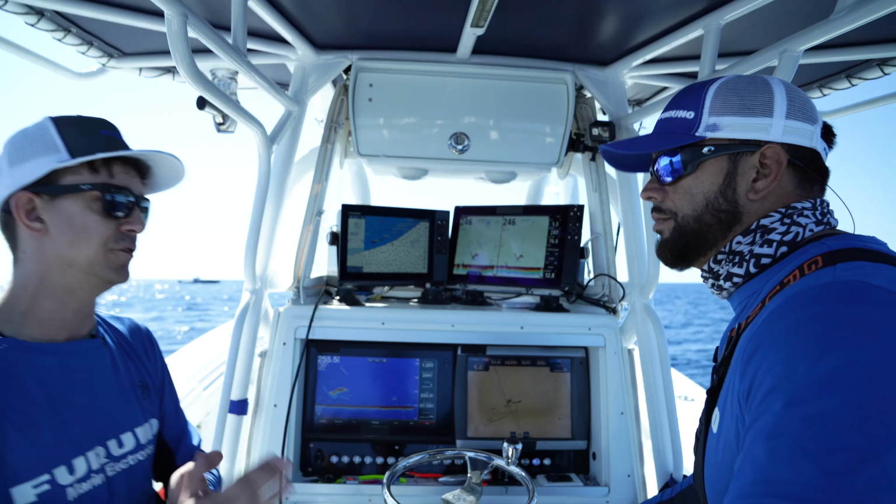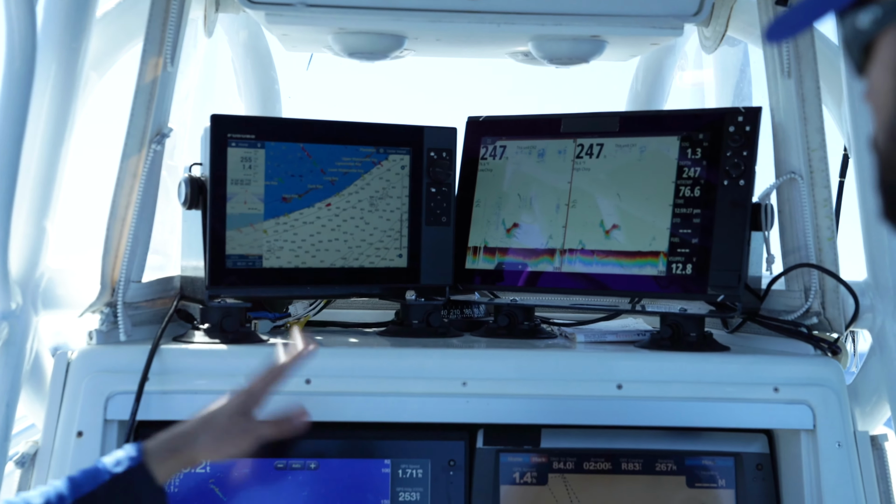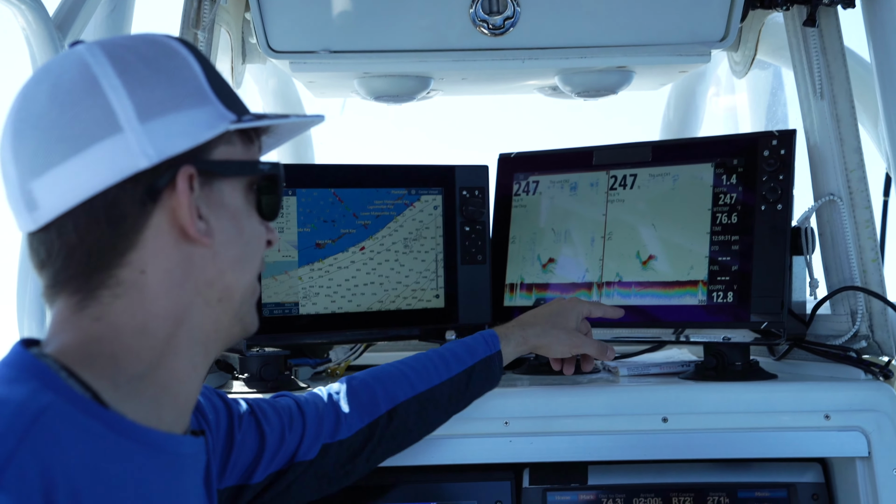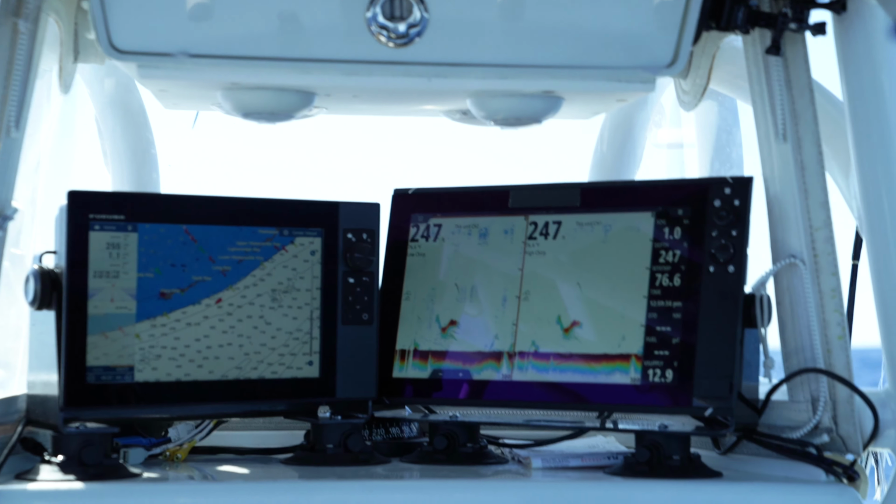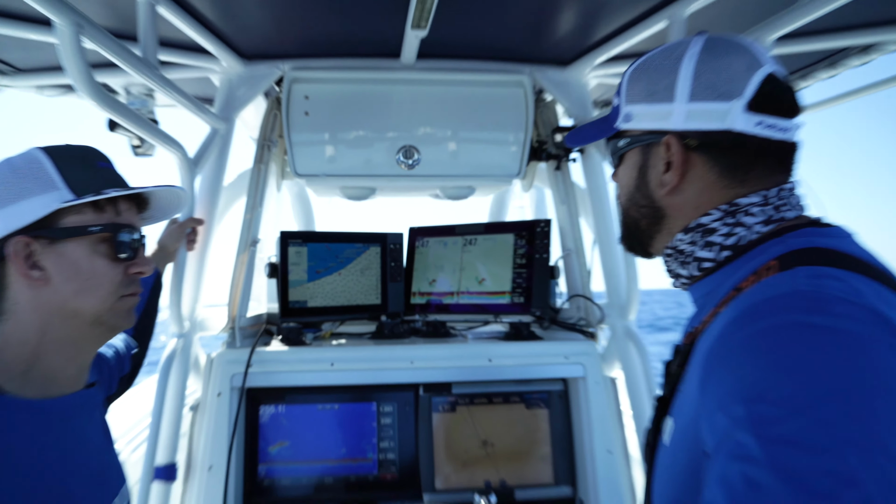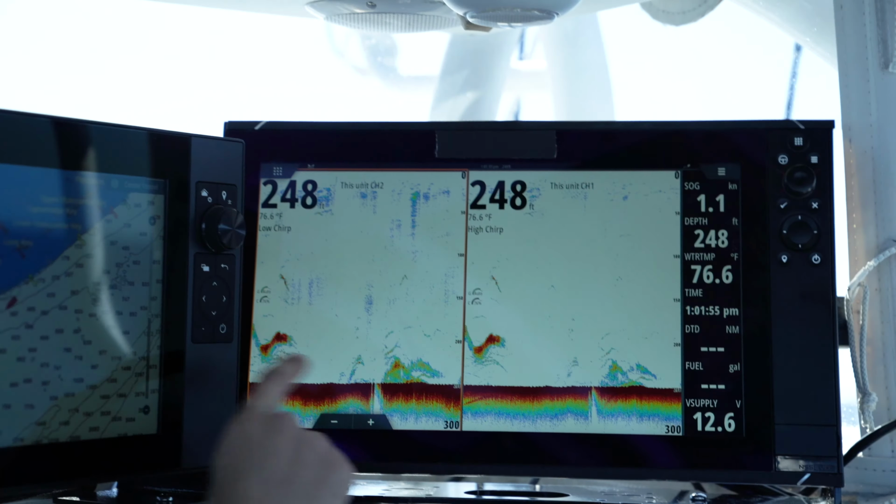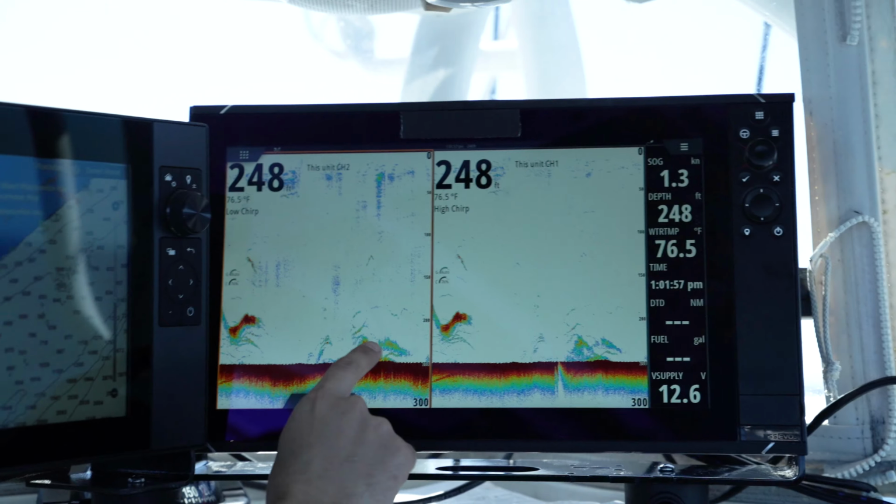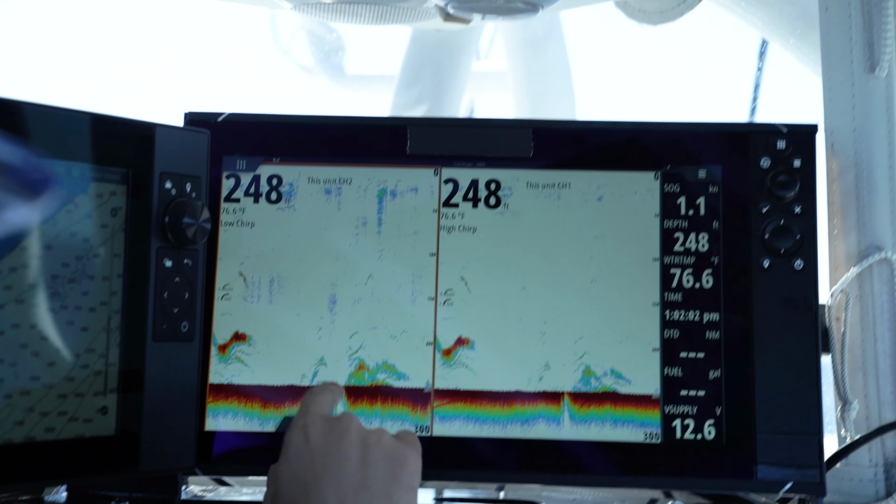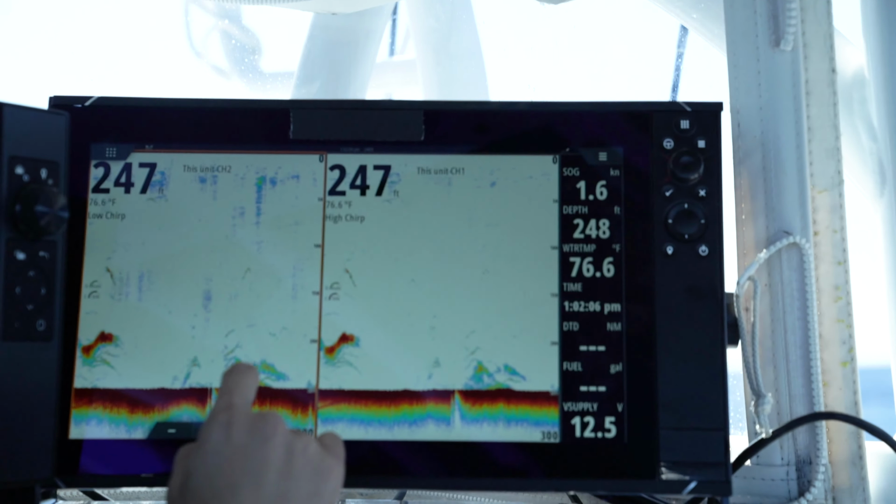into about 250. And so now we're getting a really fantastic picture in 250 feet of water on both the low and the high chirp. And I'm pretty impressed with it. What do you think, Manny? I think it's working phenomenal, and it's marking pretty much the same way as the one that I use on a daily basis here. Yeah, I'm pretty impressed with the amount of detail here in these individual targets, like this big school of tuna here that we just passed over, and all these other little ones. The detail on these small individual targets is pretty impressive.